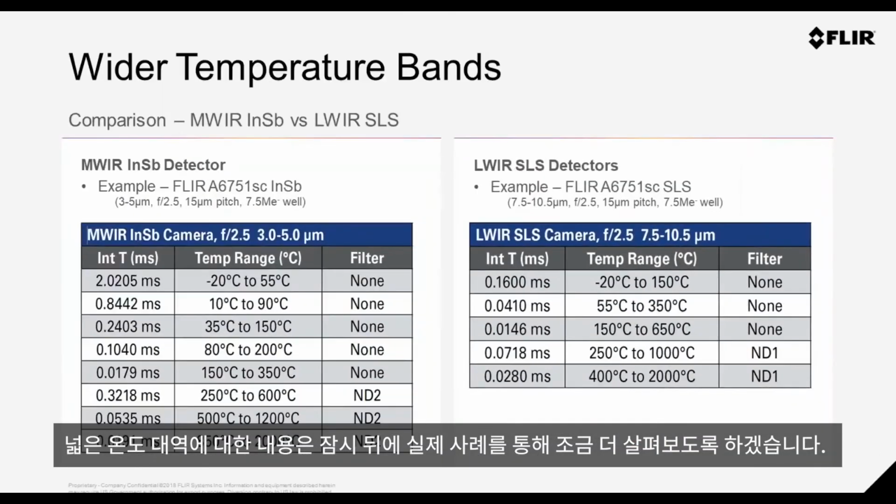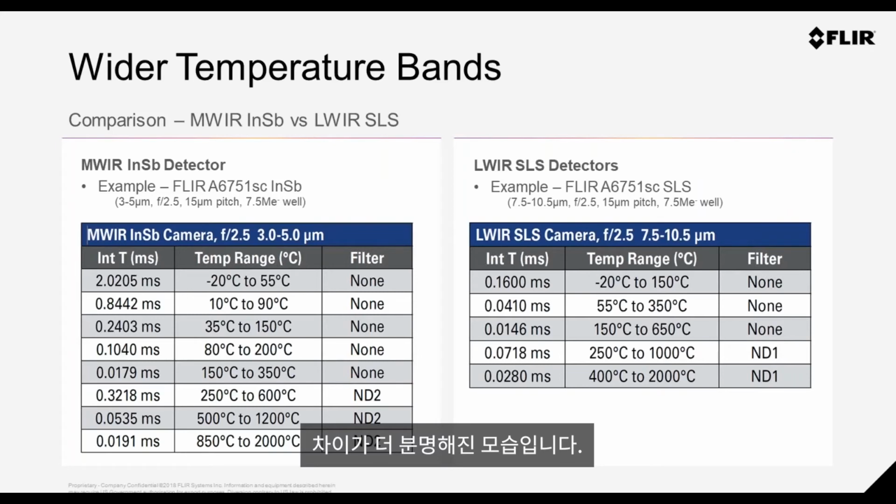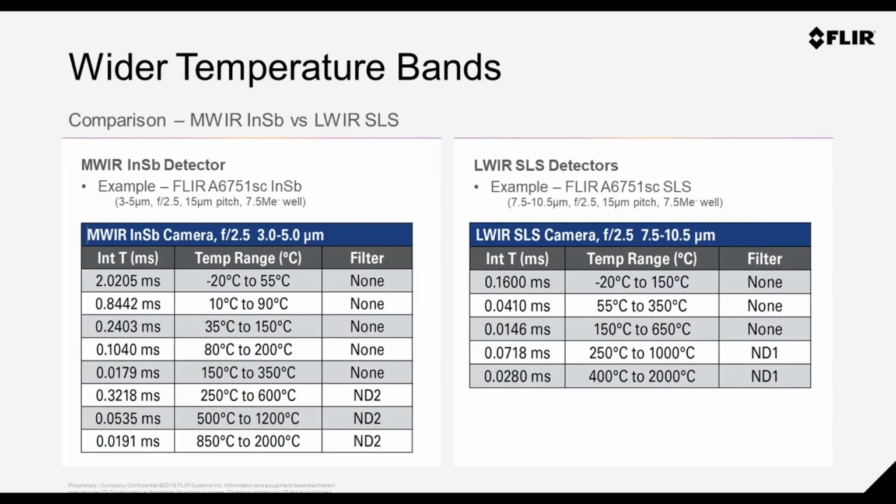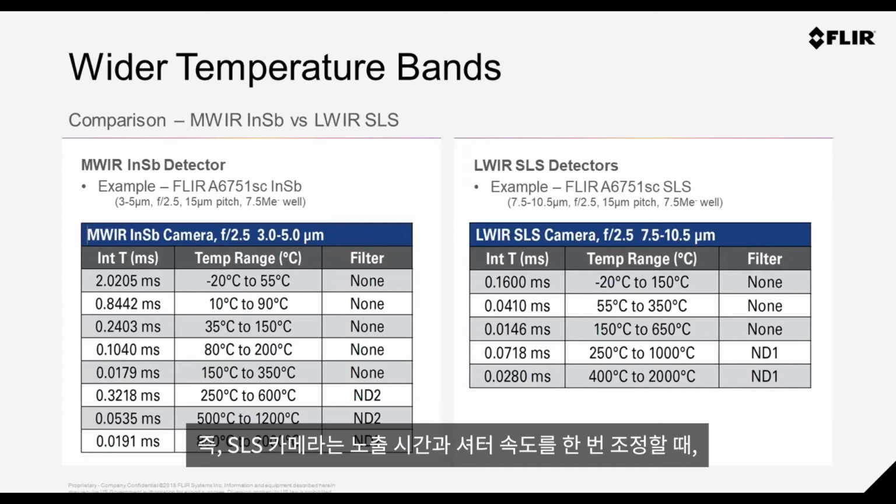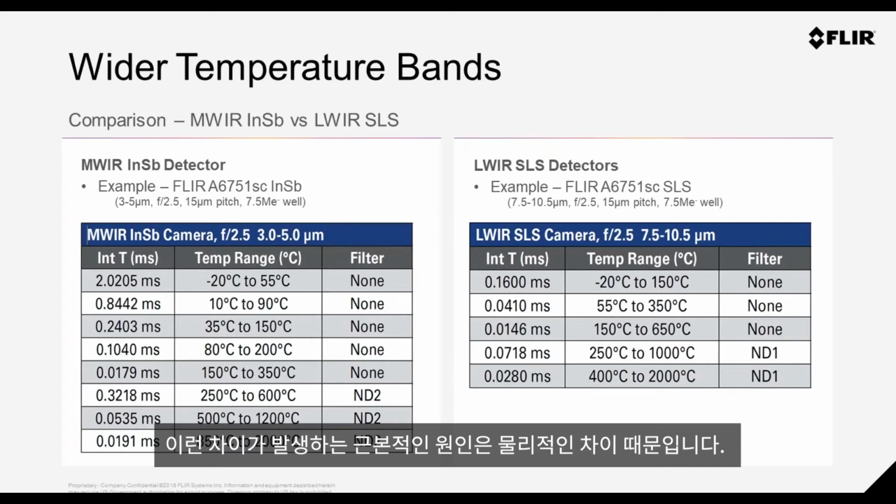Let's just keep on the topic of this wide band, and I'll come to a few good real world examples in a few minutes. But here we're actually comparing this wide band to the midwave. Now this is more obvious. If you look to the first line on the right hand side, you can see that this is -20 to 150 degrees Celsius. So quite a wide band. Now to cover that in the midwave, you have to cover the first 3 lines. So you actually have to run the camera at 3 different integration times or shutter times just to reach that dynamic range. And that's really just due to the physics.